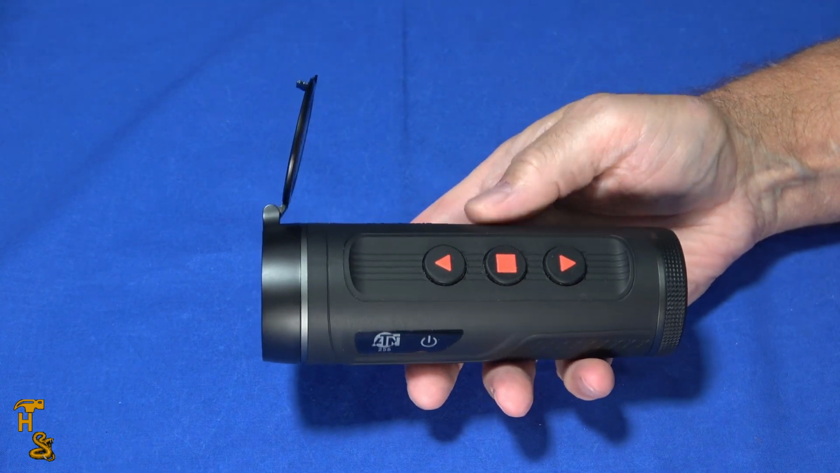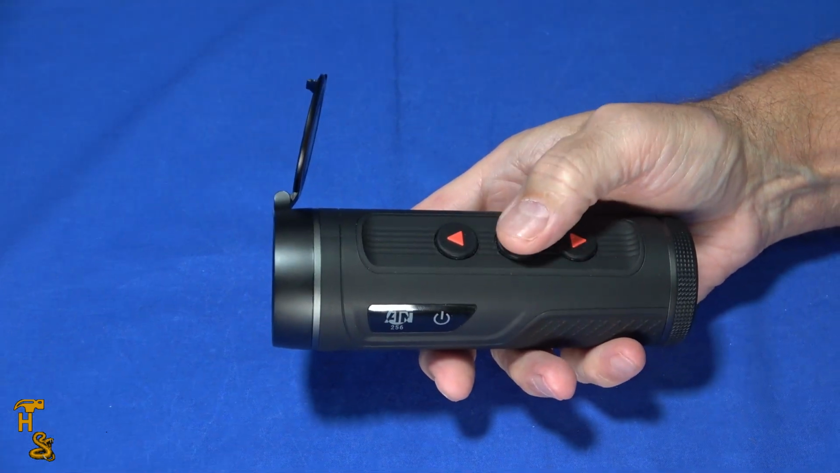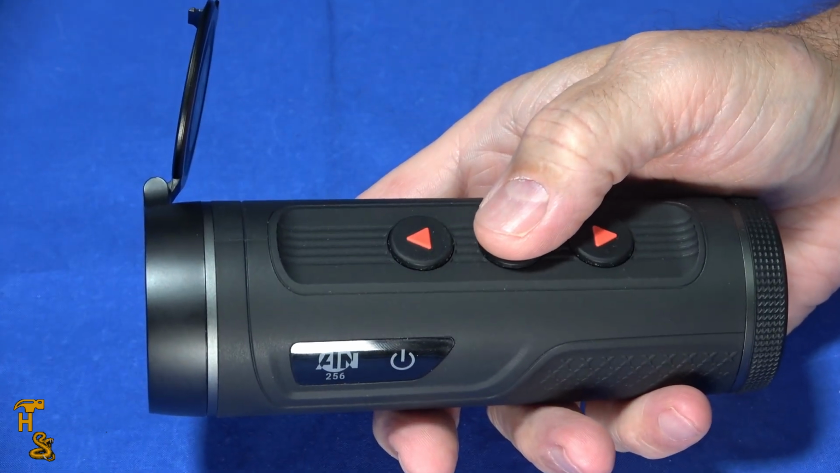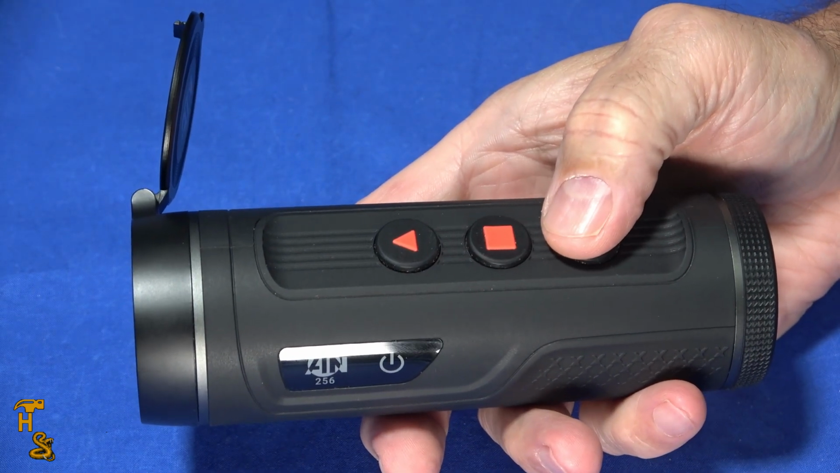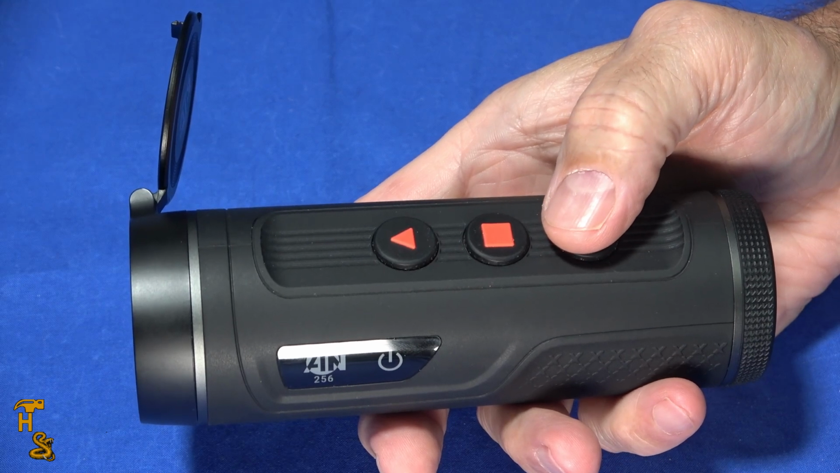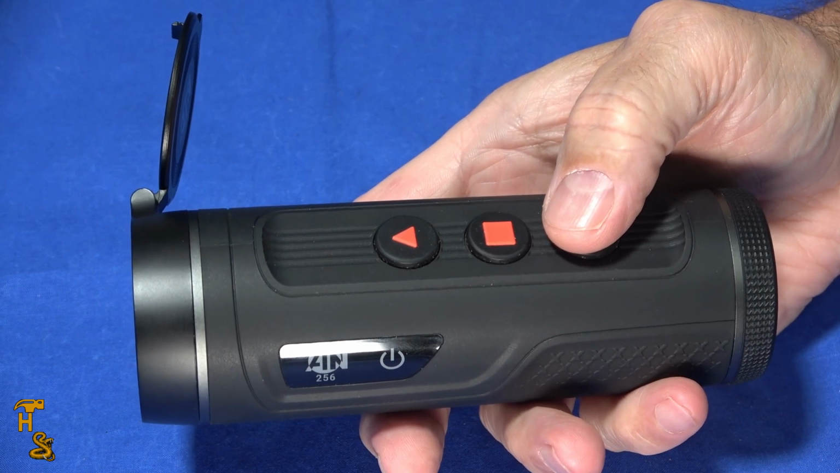So the last thing I'll do is go briefly over the major controls of this little 9.6 ounce device. This button, you probably saw me hitting it. It cycles between the various palettes, so white hot, sepia, etc. This one cycles through the zoom. It cycles up to max zoom, and then next time you hit it, it goes to minimum zoom.